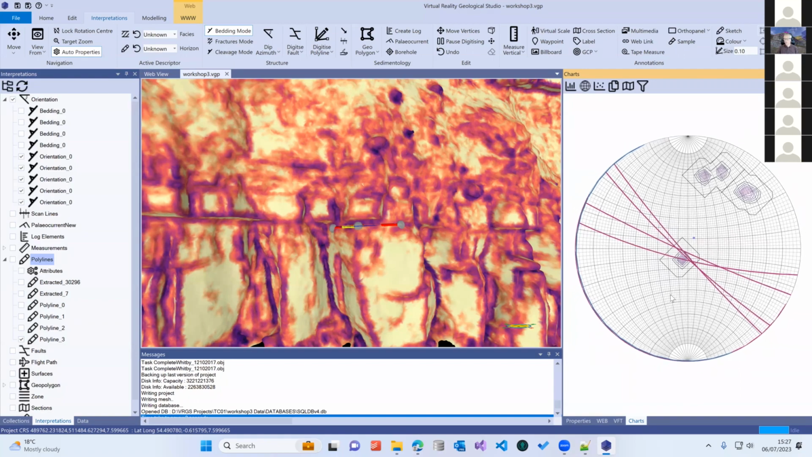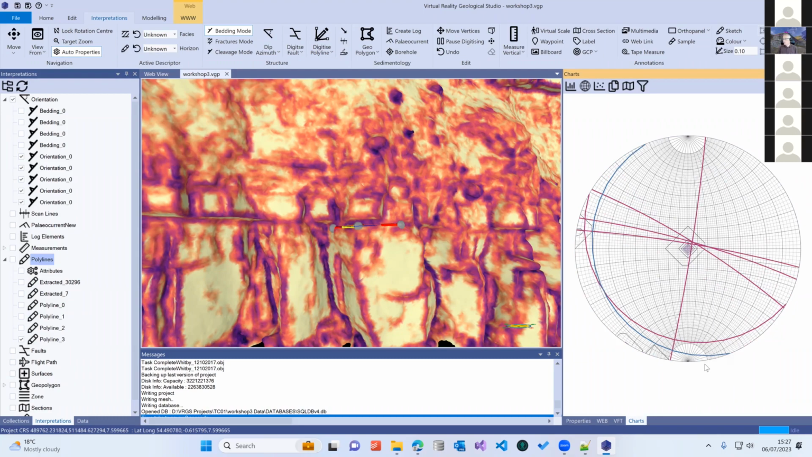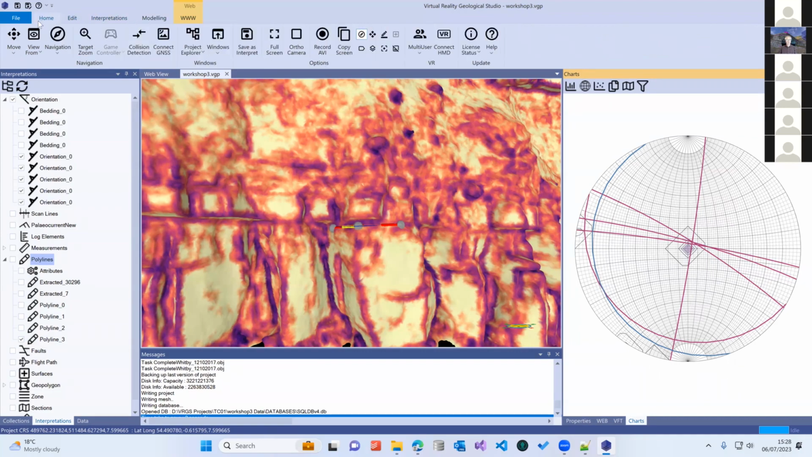So that's quite a useful thing when you're working in complex areas where you've got a lot of folding and you want to take out a regional dip and look at how things were before that regional dip was imposed.